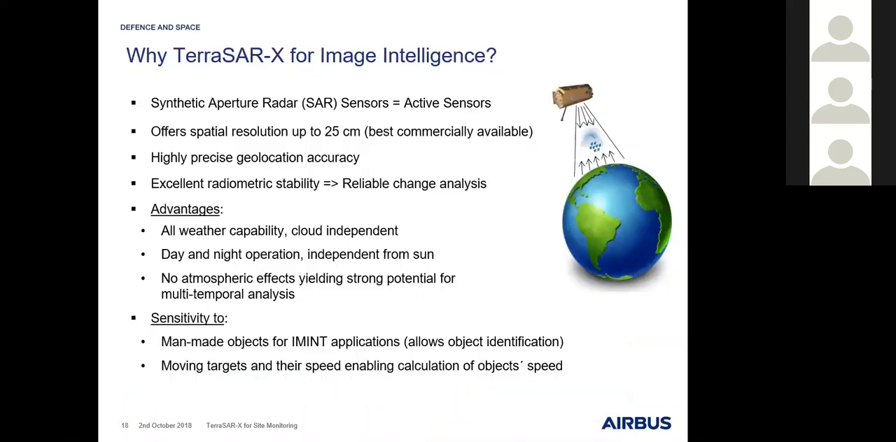Yeah, so just as a short summary, why should you use Terraza for image intelligence? One simple reason is we are using SAR. It's an active sensor. It works all the time. We are weather independent, so that means we are not affected by clouds, by different daylight situations, rain, fog, whatever.